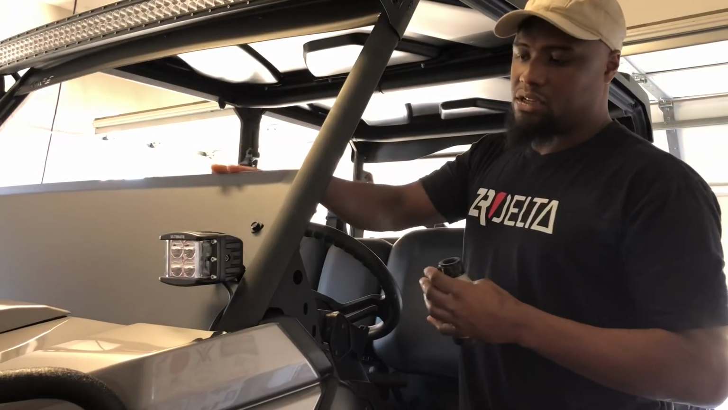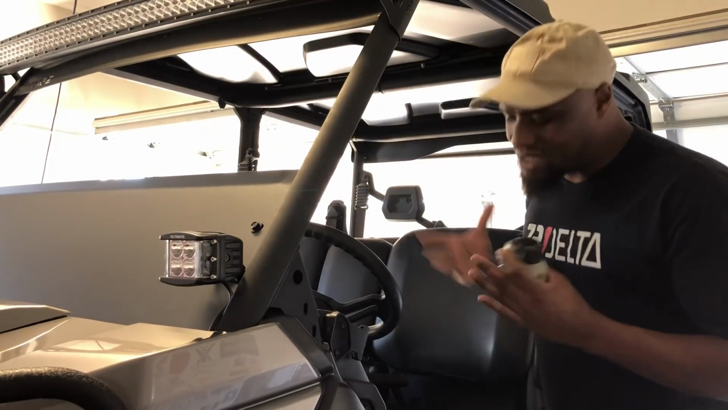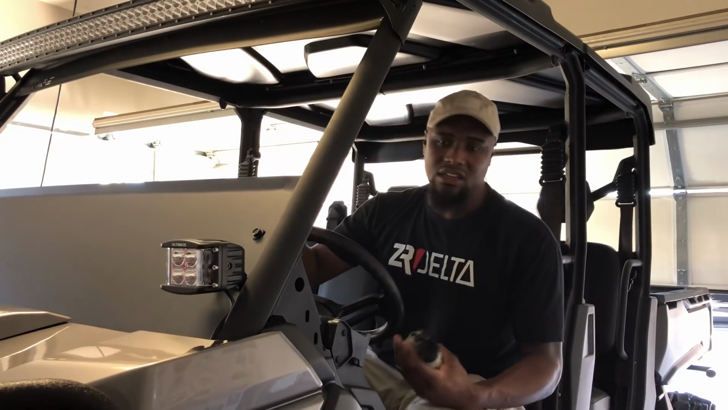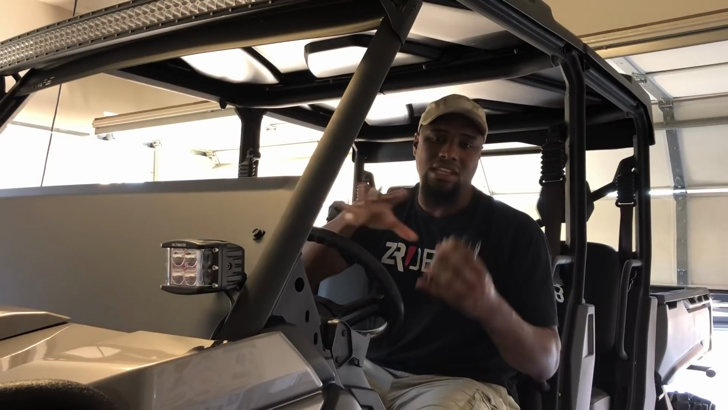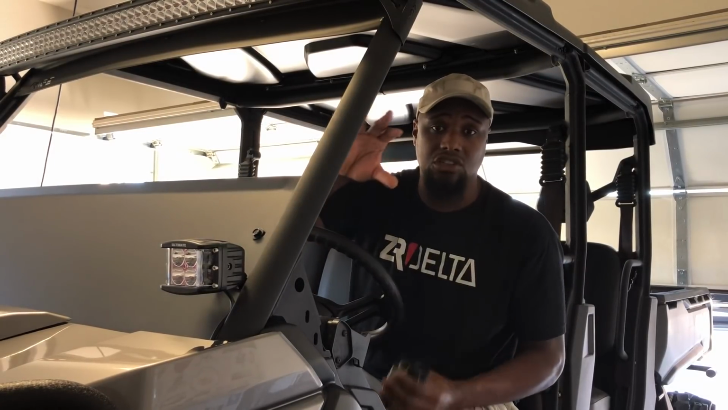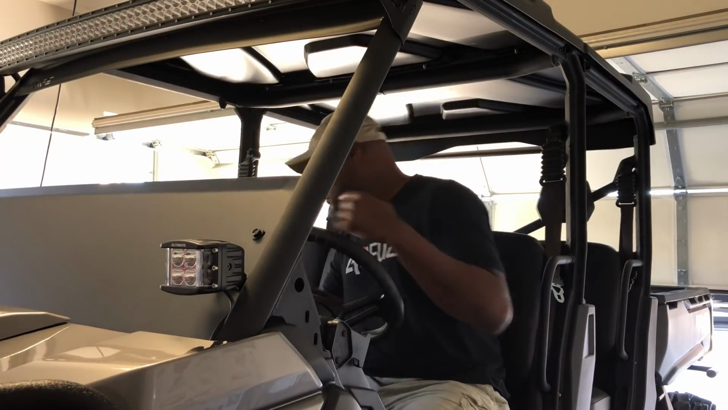If you don't have a windshield, like this half windshield here on the side-by-side, it's not a problem. But still, I can come up on a tree branch that's hanging down from a tree. There could be a hole in the ground. I'm really not paying attention to that stuff, and I really didn't see it because all I'm trying to do is concentrate on heat that's out there on the pastures. I'll show you how I run my night vision.